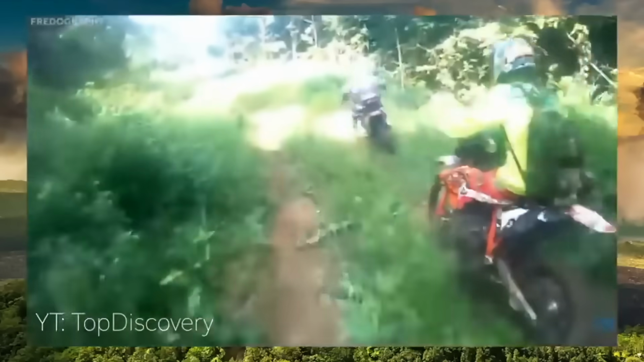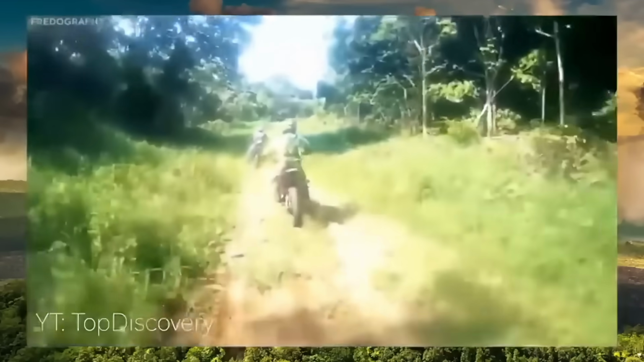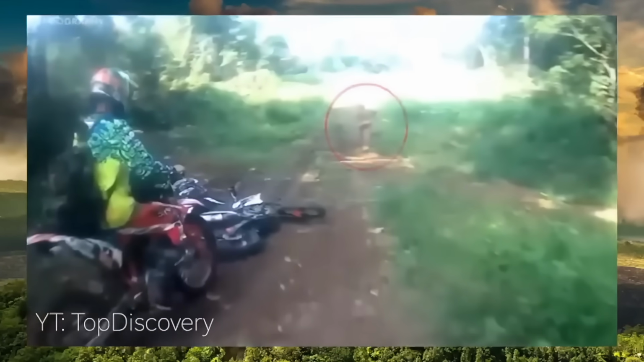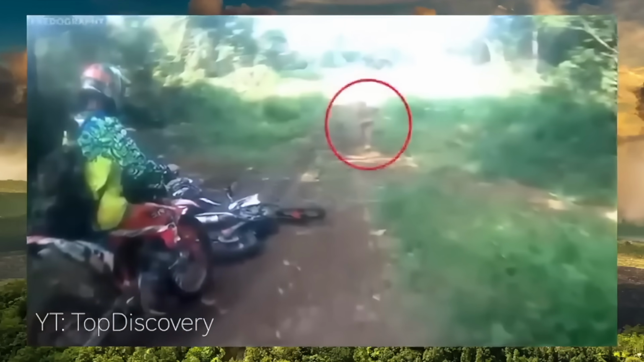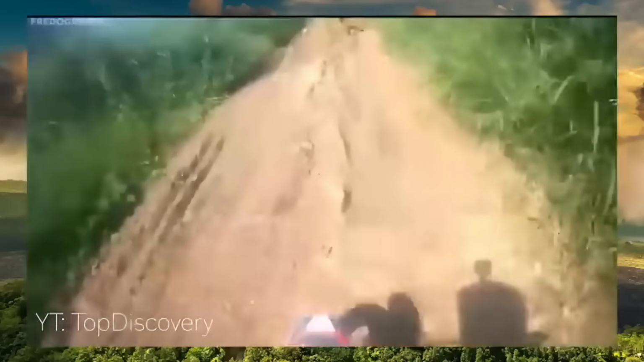Our next video takes us to Indonesia, where some dirt bikers have hit the trails. One of the guys has a GoPro attached to his helmet, and what started out as a fun ride would end up shocking them to the core. The creature to the right of the screen darts out onto the trail, causing one of the riders to lock up his brakes and crash.